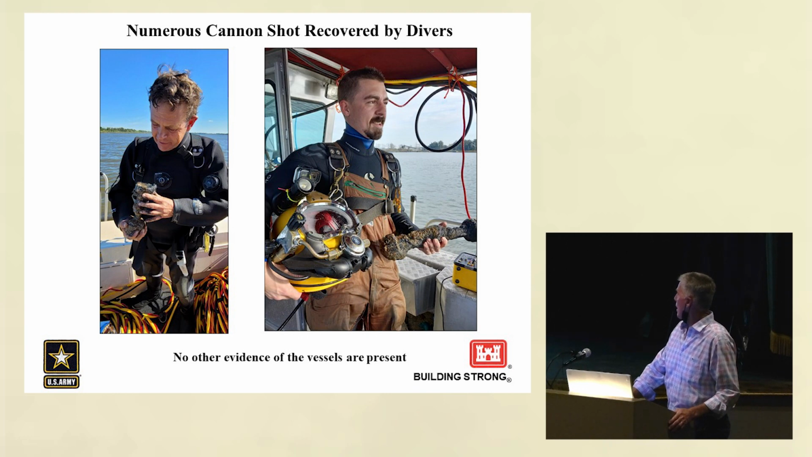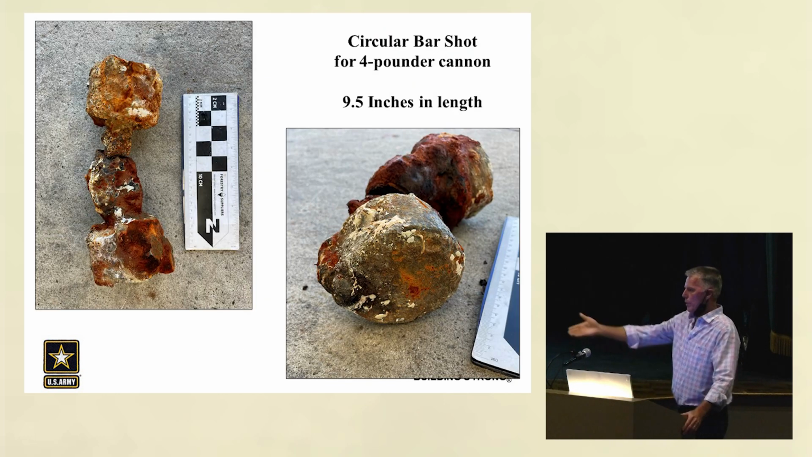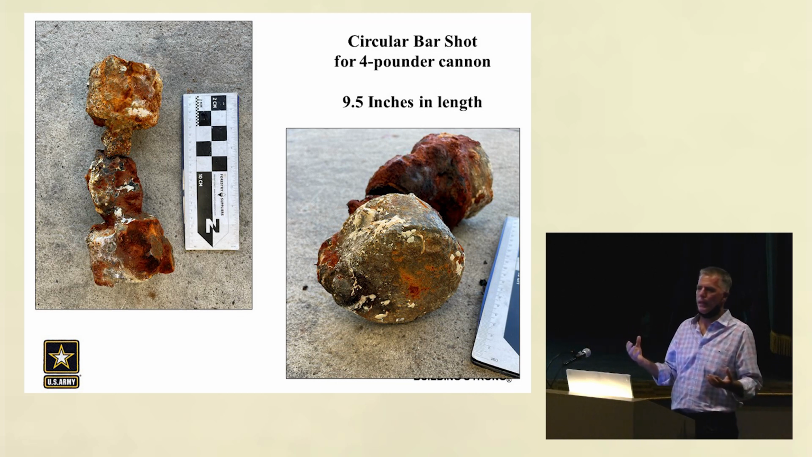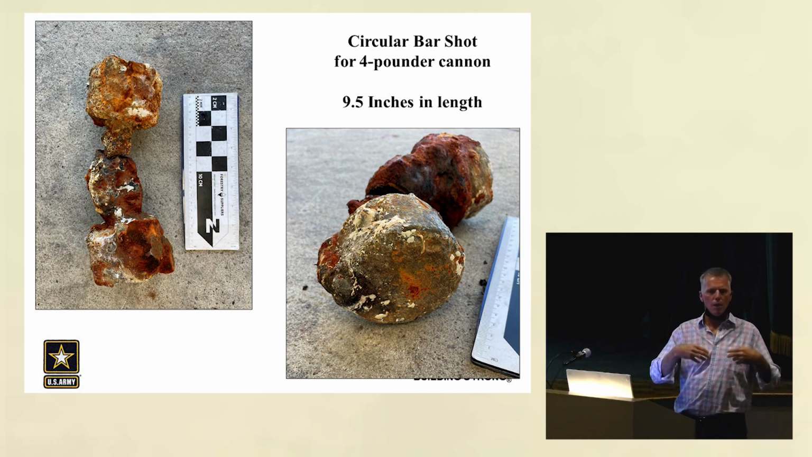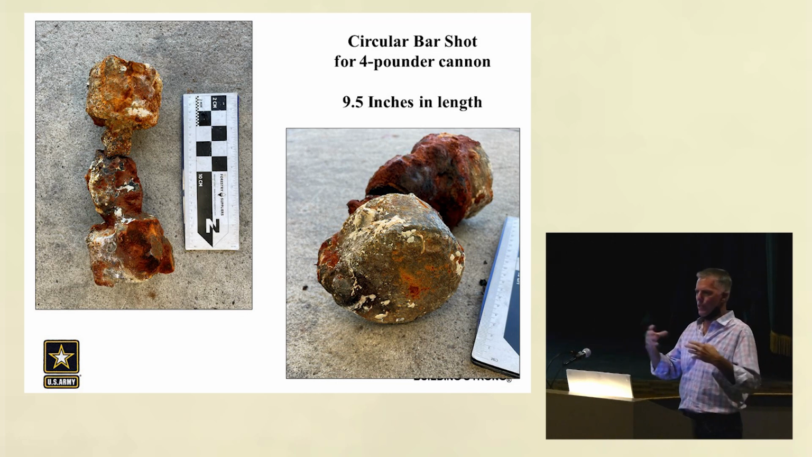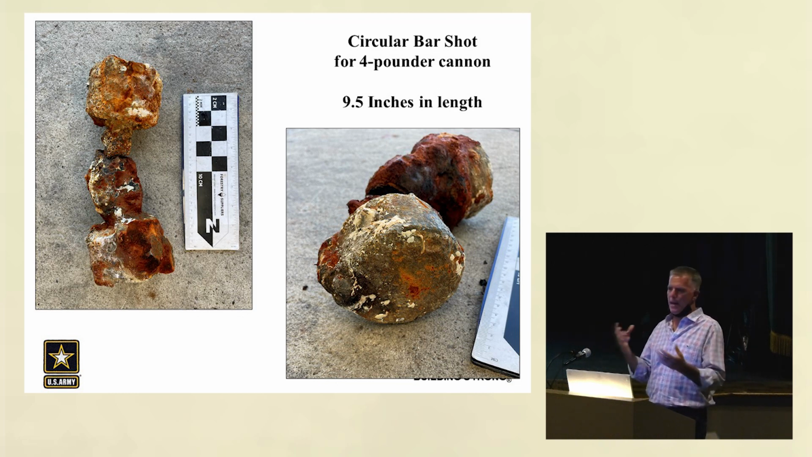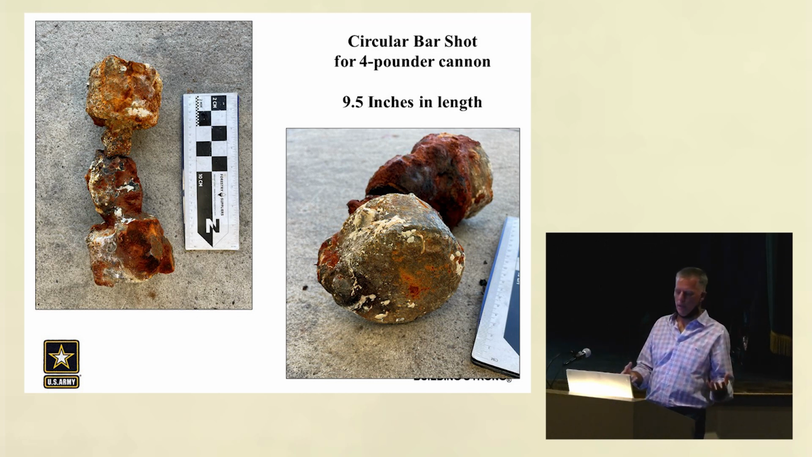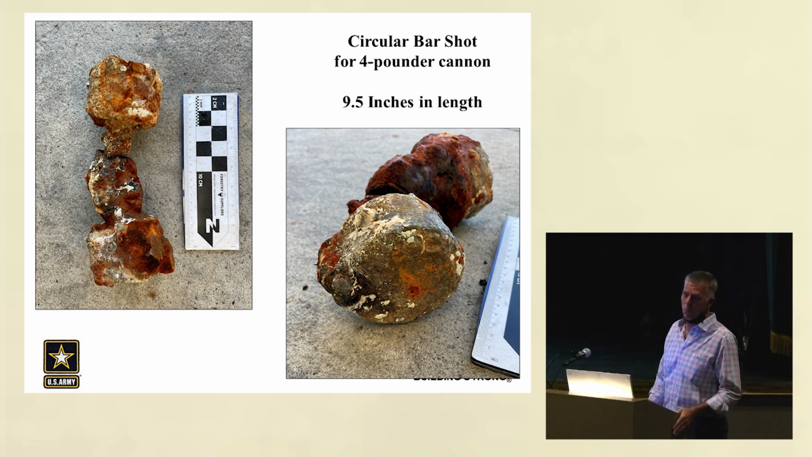The munitions, the circular bar shot right here up on the table, some of you guys might have picked it up. The problem with that is its diameter indicates that it's a 4-pounder. It's not from any of the cannon we have, but that's not necessarily an oddity. Ships and shipwreck sites often have munitions that don't fit their cannon. The reasons for that can be multiple. They've gotten rid of that cannon, or they brought on shot expecting to have the cannon, or they're using it for ballast.